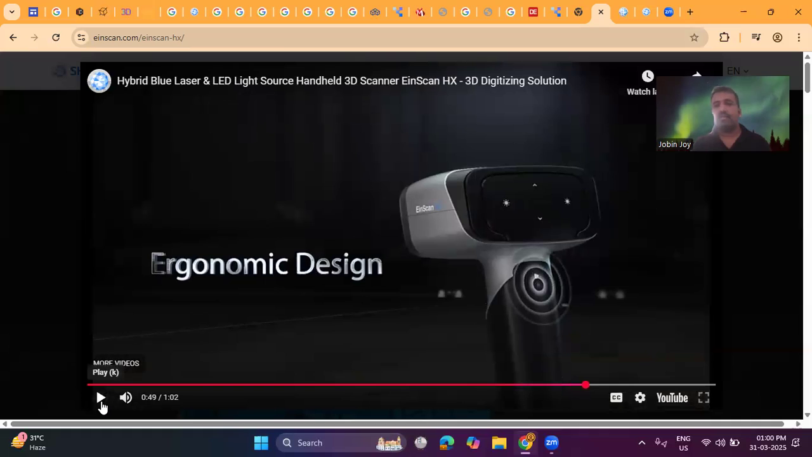And the design is ergonomic. There is no difficulty for the user to handle the scanner, so the user can easily handle it. The design is very much ergonomic, so that there is no difficulty in handling this scanner.